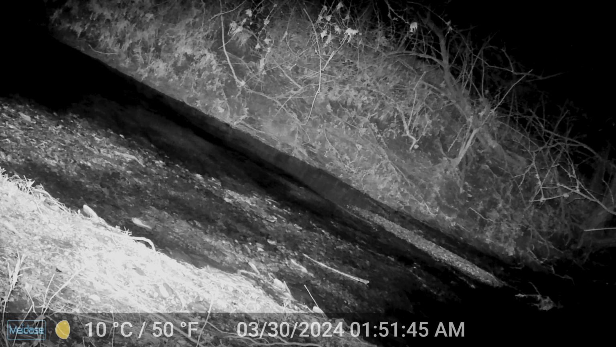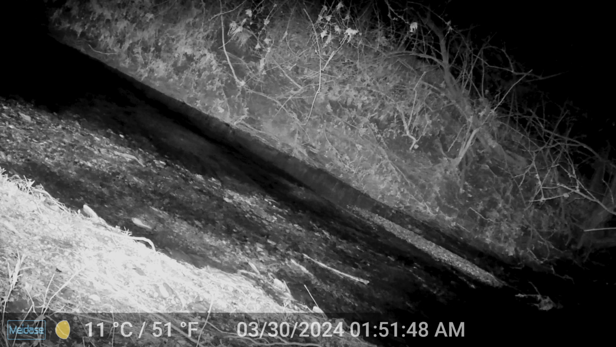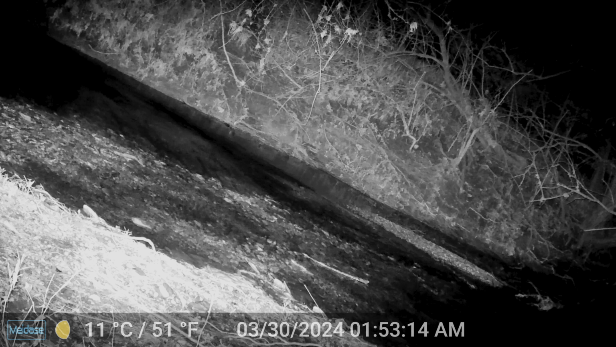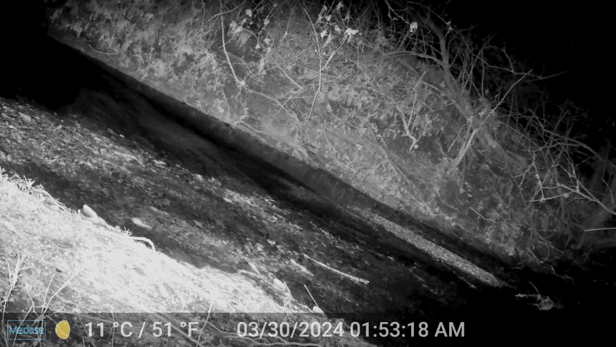The way that these cameras in my phone work sometimes mixes up the footage. So some of this will not be in the correct sequence, and the dates are going to be wrong in some of the footage. But that was another otter.